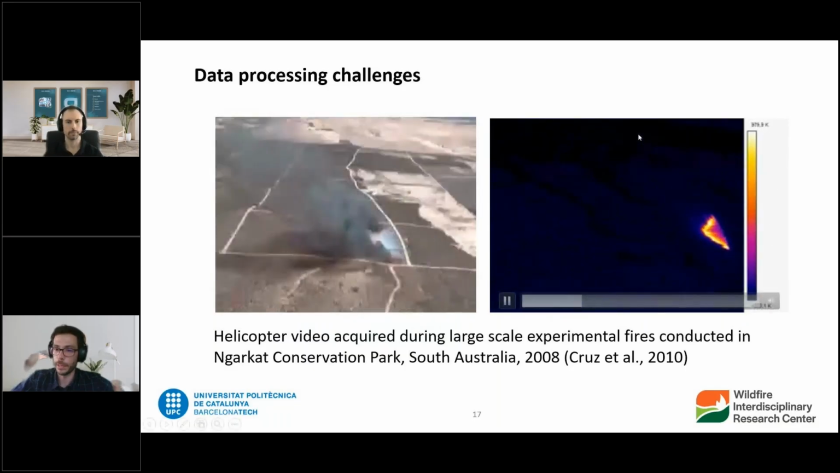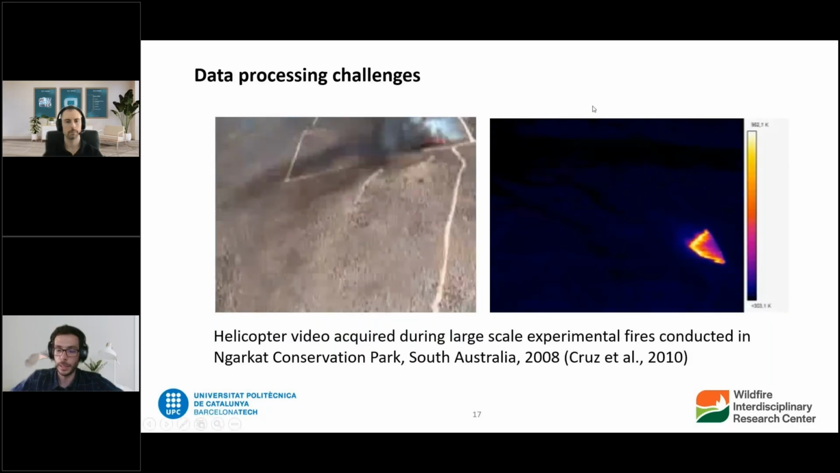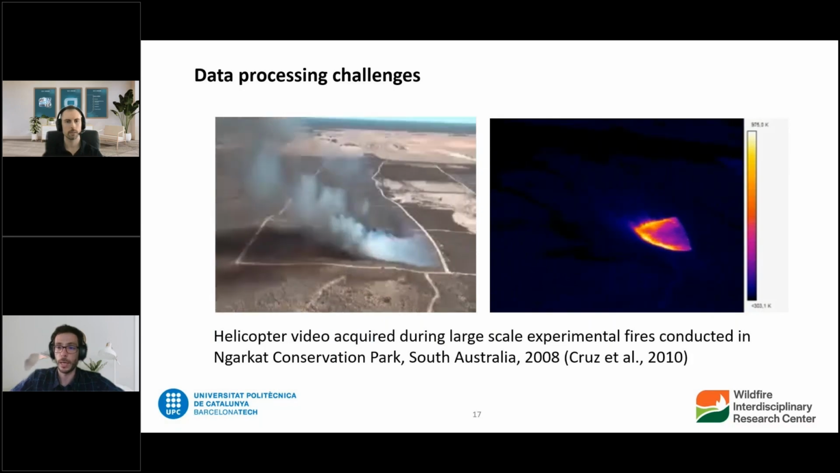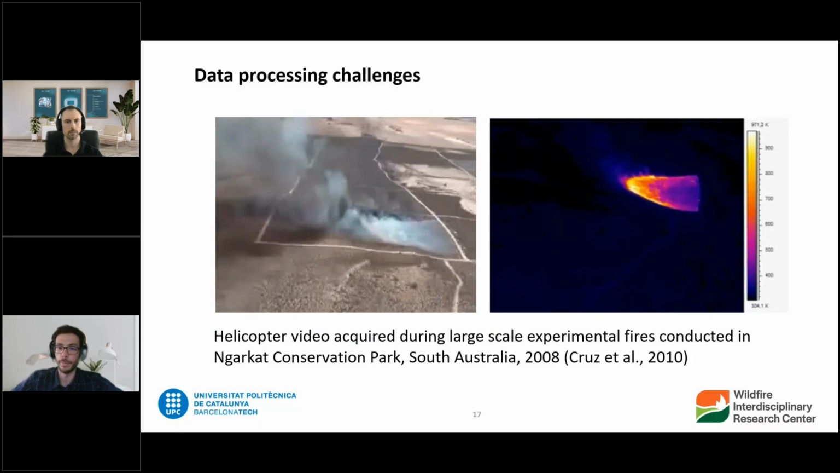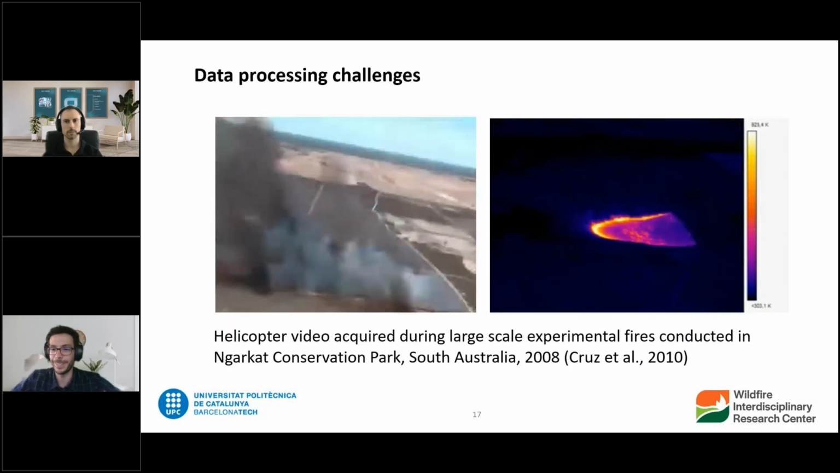Here's an example from a different data set collected by Cruz et al. in Australia a few years ago. And here, what you can see is what comes out of the sensors as it comes out of them. If you mount a bunch of cameras on a helicopter, this is what you get.